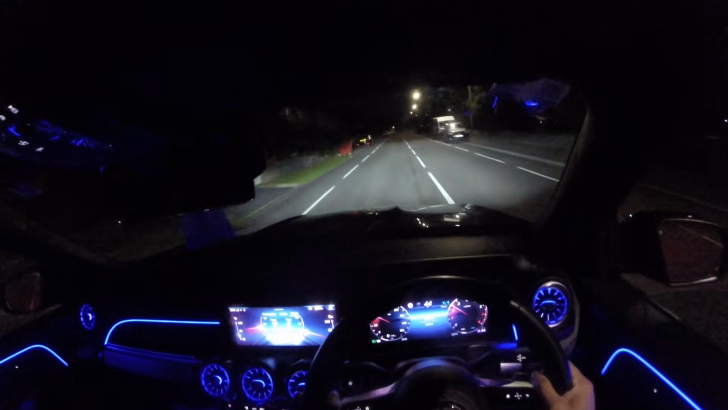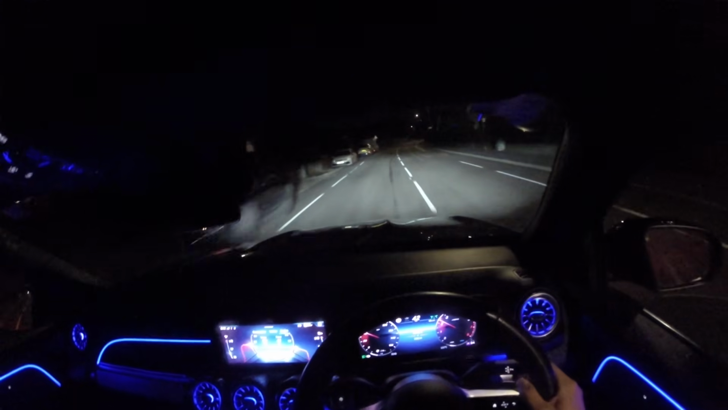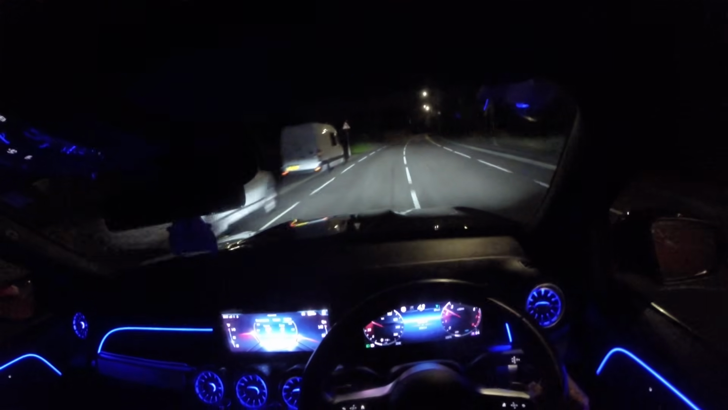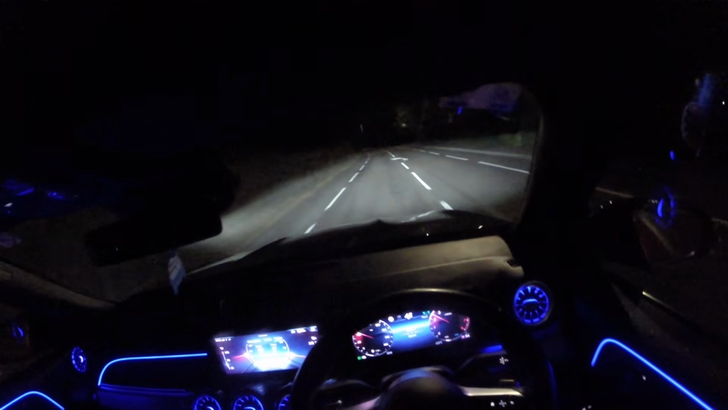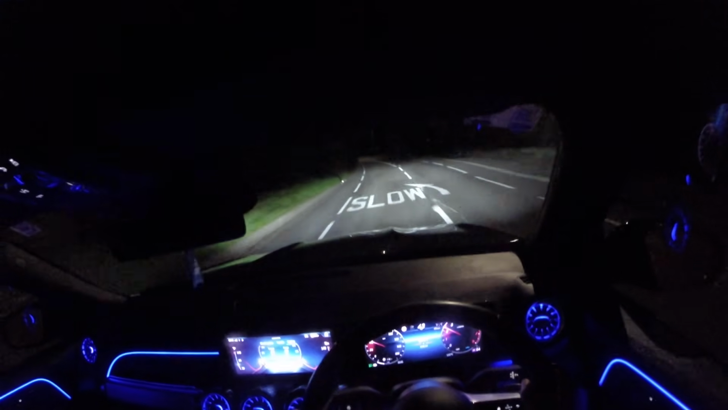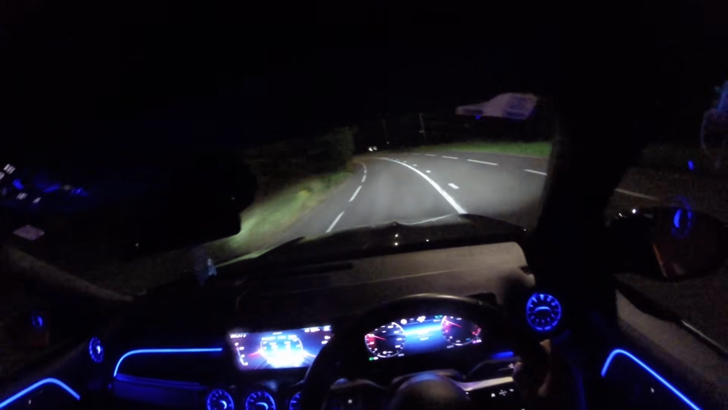I'm going to join the motorway for you guys, so you can see, or bypass, whatever, just so you can see how slow it is. When it's at the top end, I think it's very slow actually. So I've closed my windows now. So yeah, at the top end it's quite slow, like 70 miles an hour. Struggles to get up to that speed.